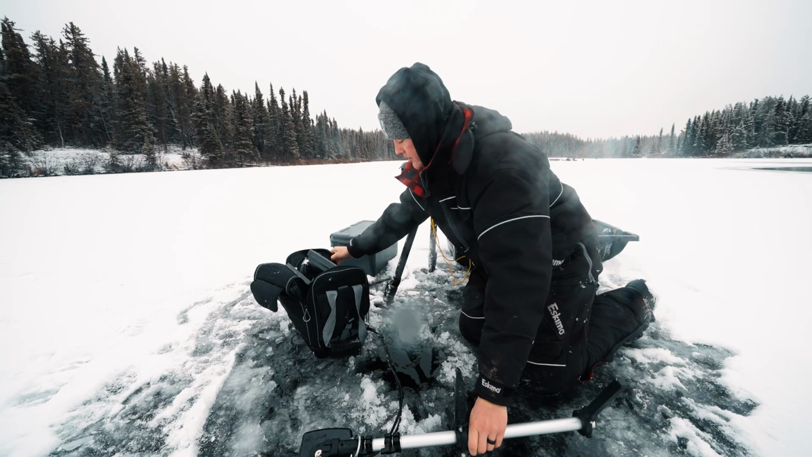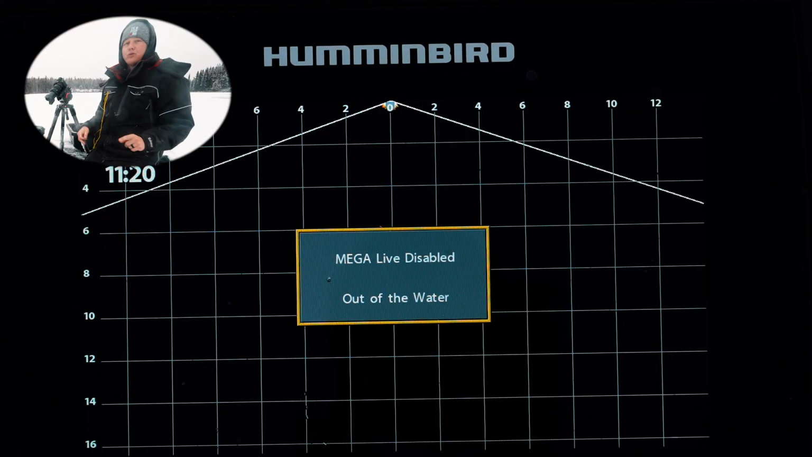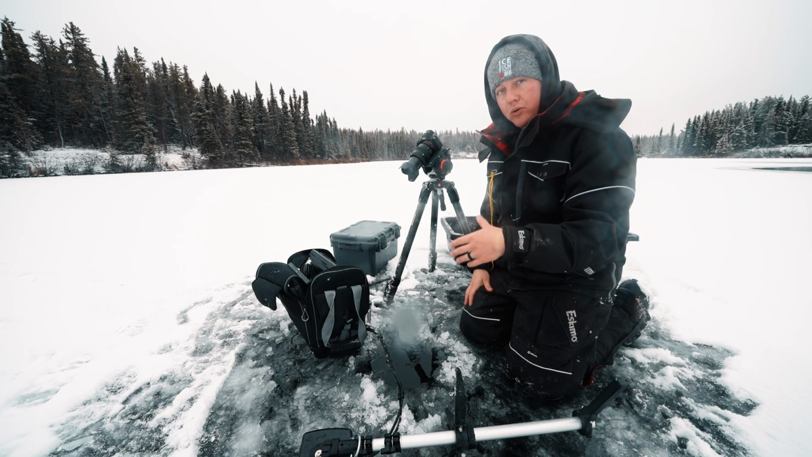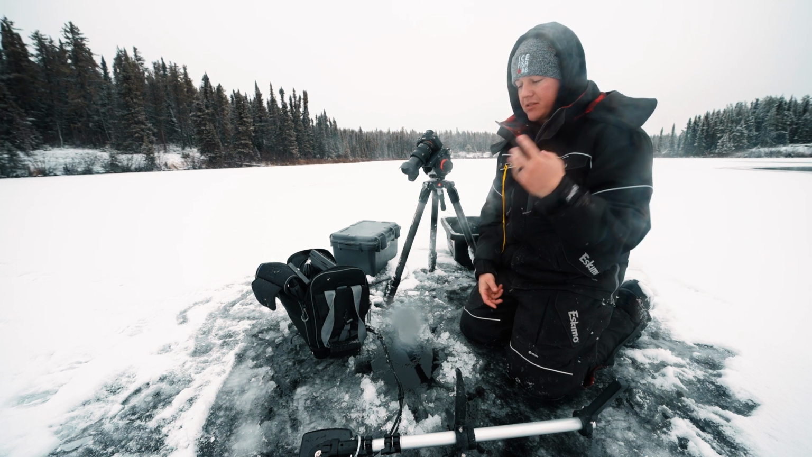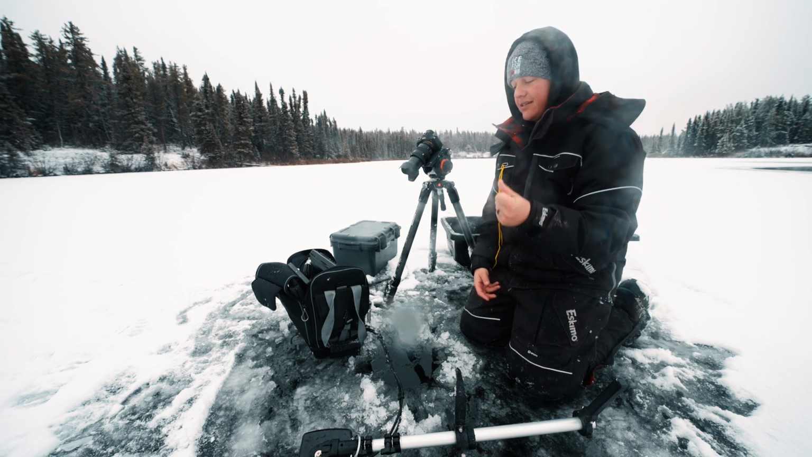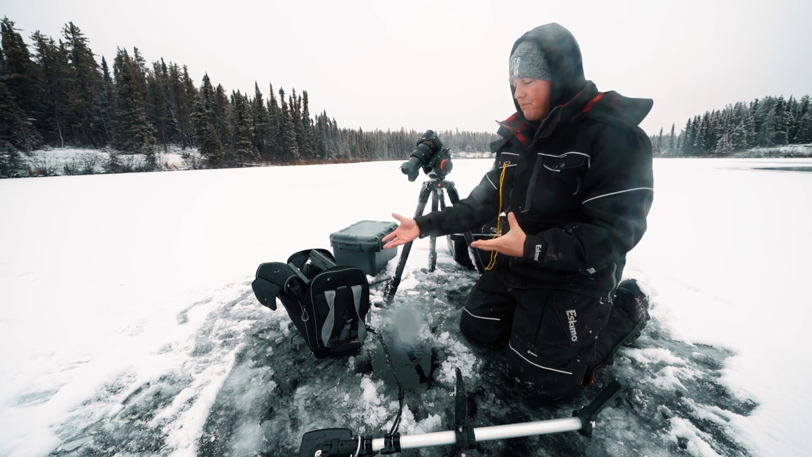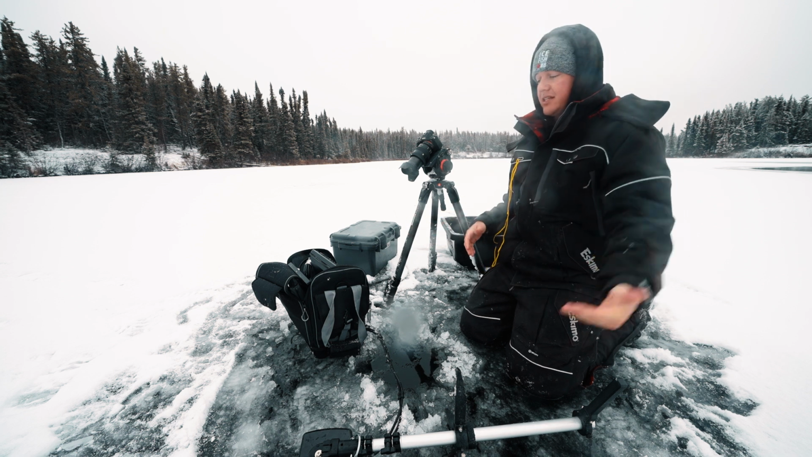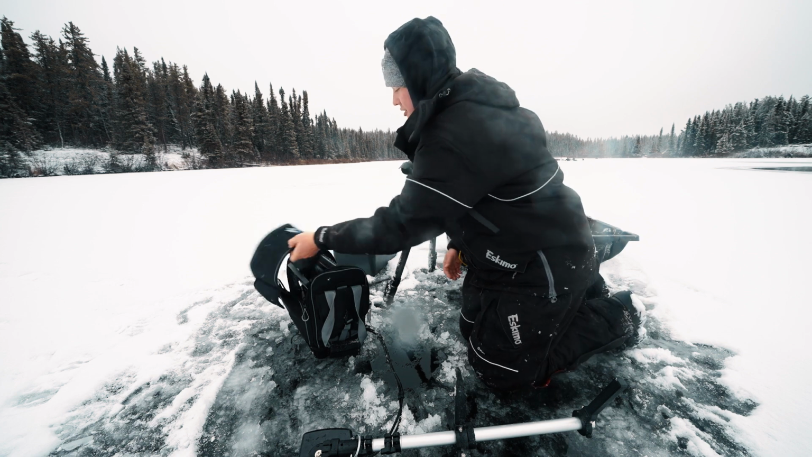Oh, and here's one other thing to note. When you pull the transducer out of the water, it'll actually turn it off. It says Mega Live disabled out of water. It probably saves battery life, but I've noticed a couple times when I've switched holes and hopped into a new hole, that it doesn't recognize that the transducer's in the water again. I'm not sure if that's more specific to ice fishing, but there's definitely been a couple times where I put the transducer back in and it doesn't initiate right away, and that's kind of frustrating when you're hole hopping and trying to see what's happening as quick as possible. So maybe that's something you can get switched with a firmware update. I know that's often the case, that when these units first get released, there's still some glitchy stuff, and then it improves. But yeah, right now it is working as it should.